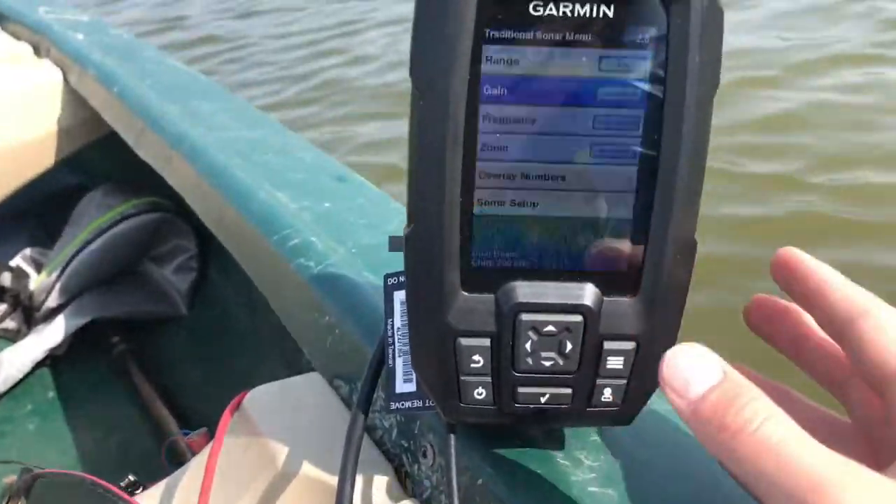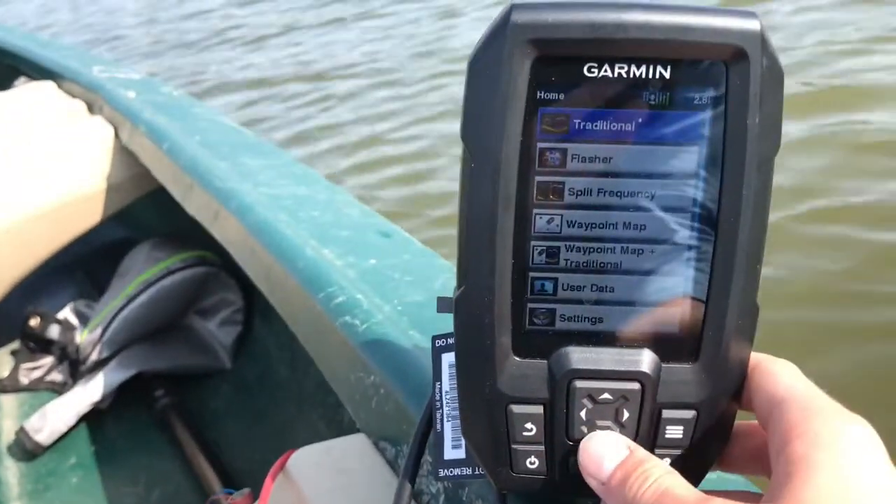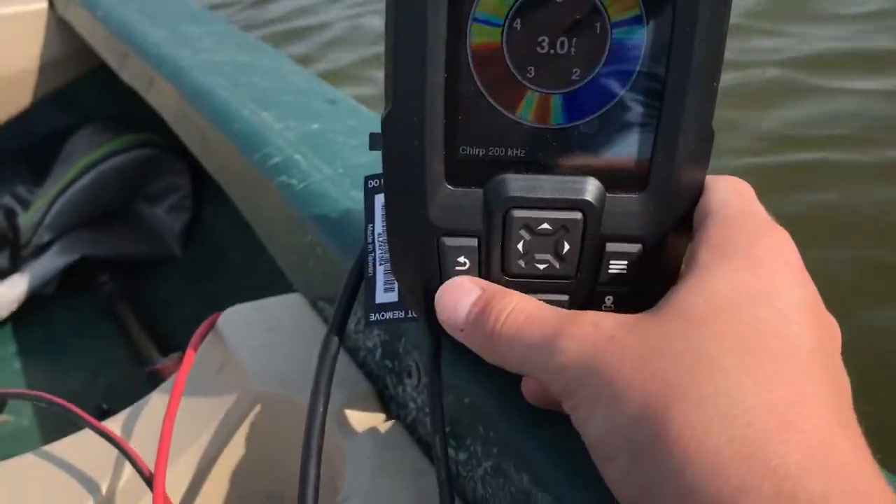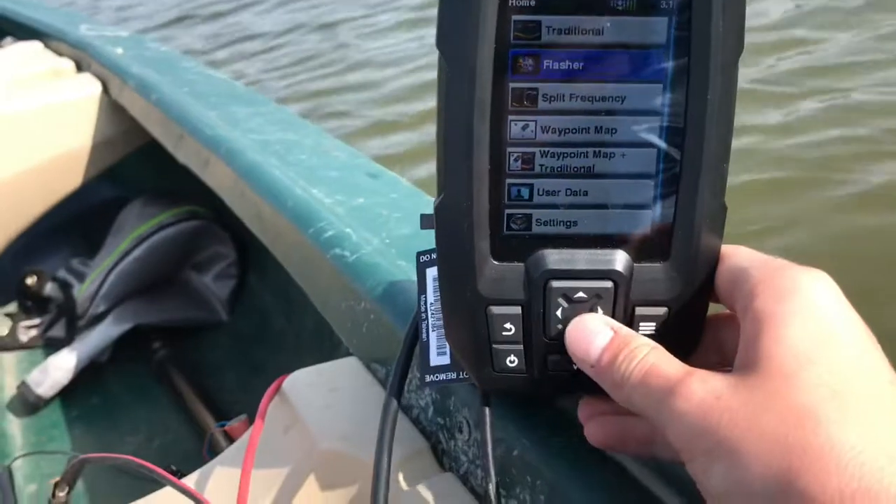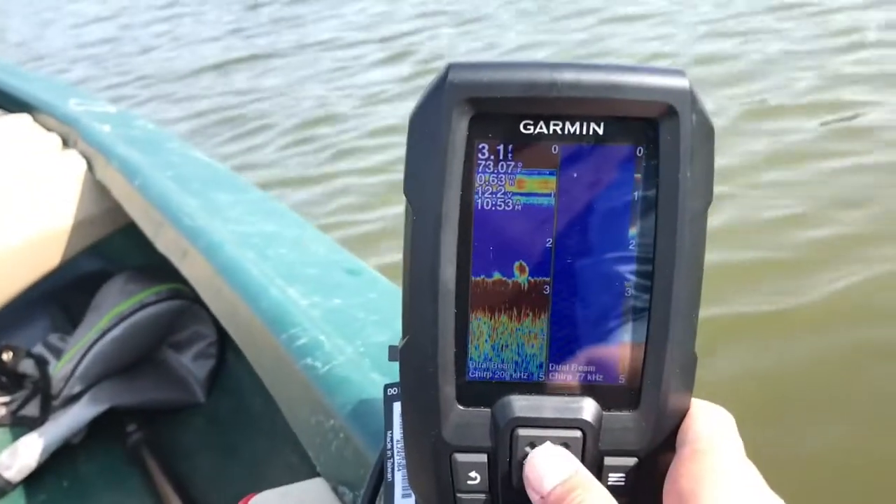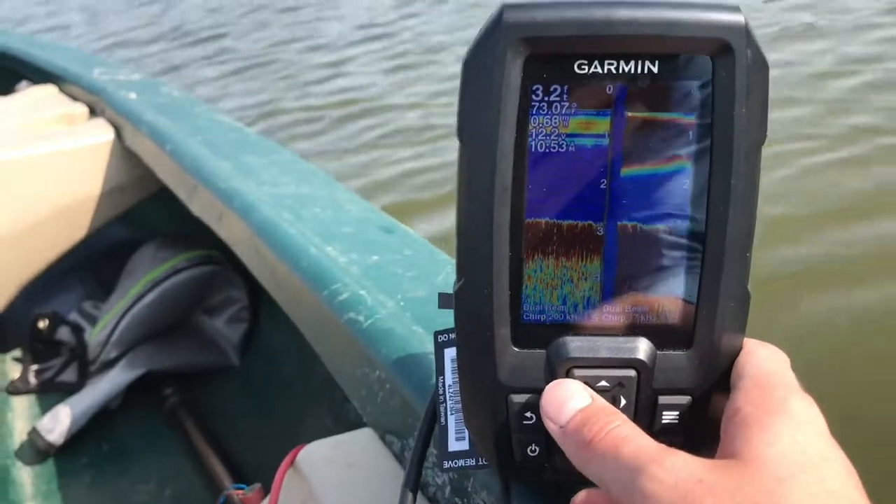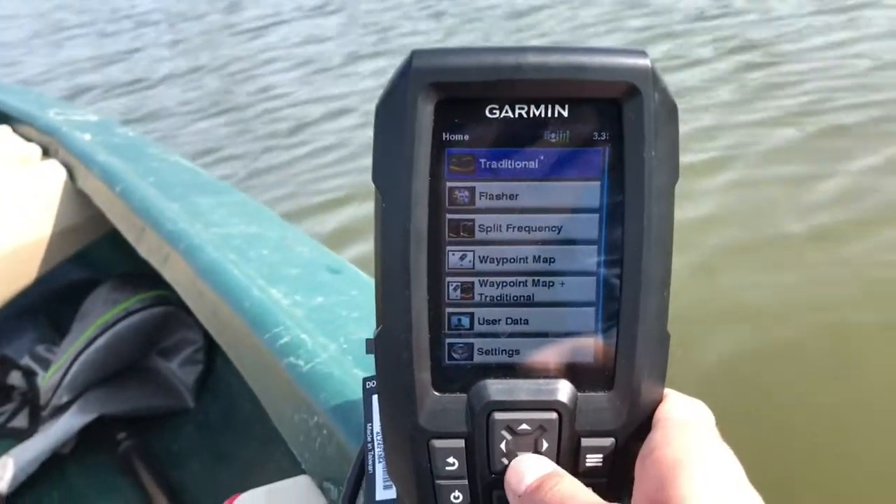We can press the 3 buttons, and there we go. You can click on the flasher, which flashes for fish, which I never use because I don't know how to use it. That's for ice fishing. And there's a split frequency, which I don't know why you would use, but I use the traditional, which is up here.